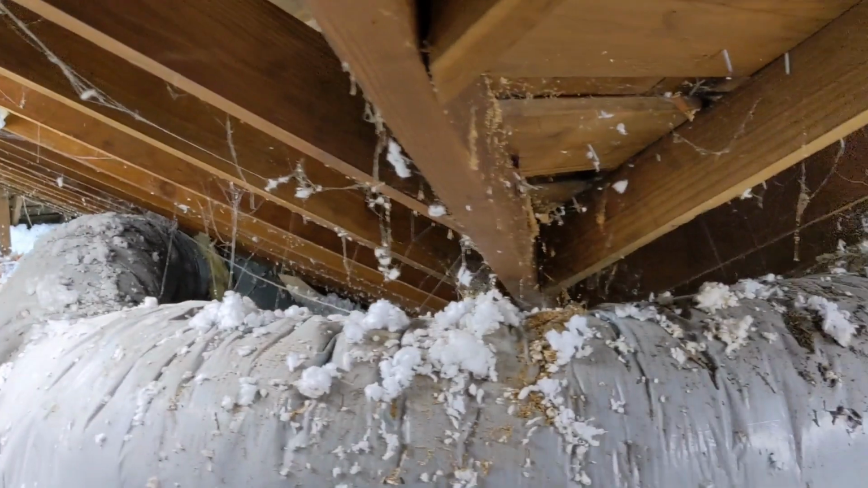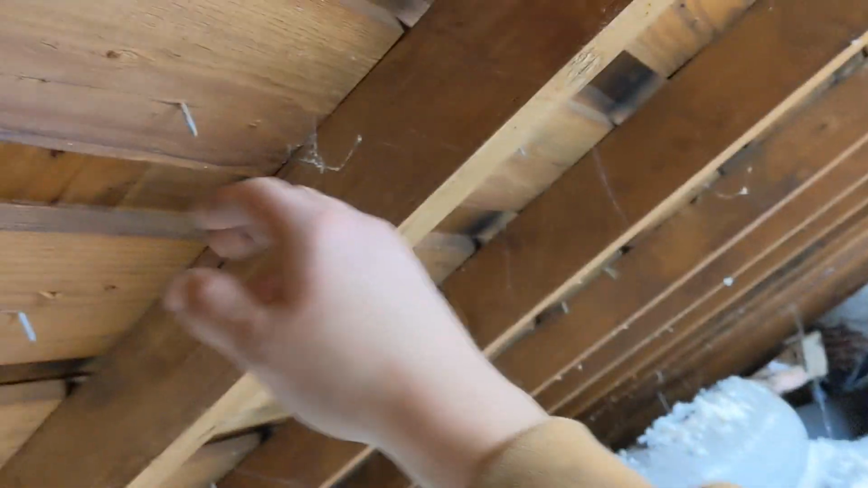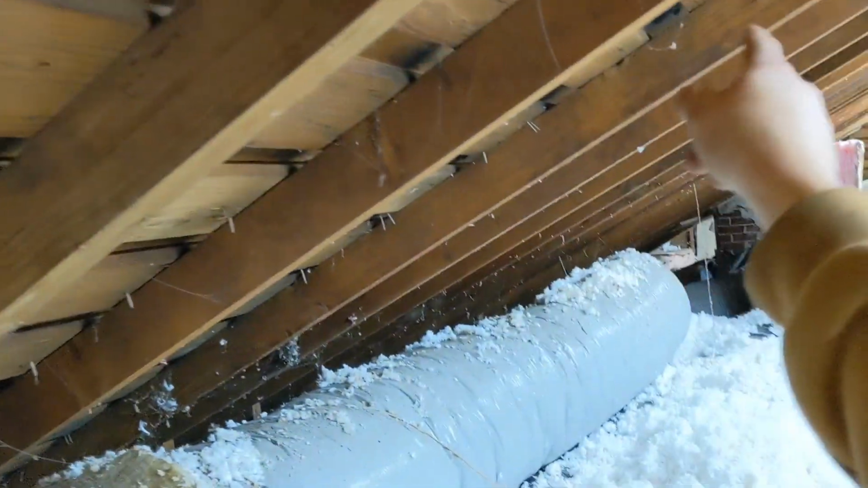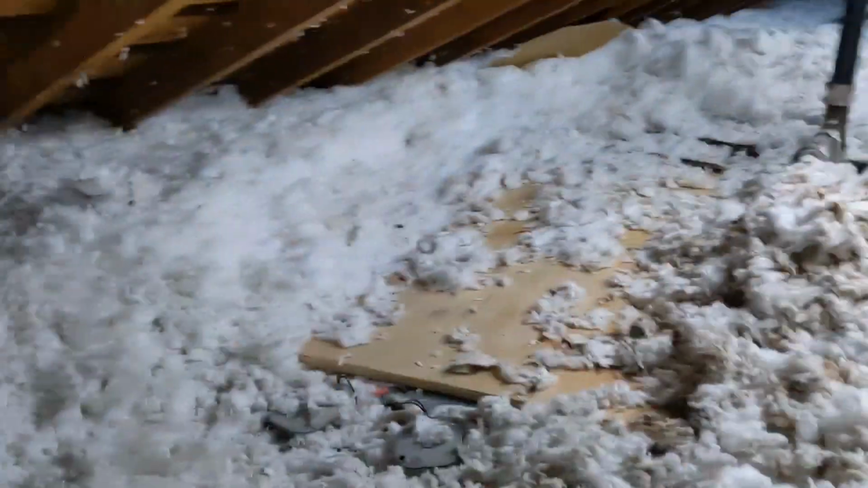It appears like a patch was done over here. You can see where there's no longer nails, and they've switched over to staples. Right there as well. That's not too bad.